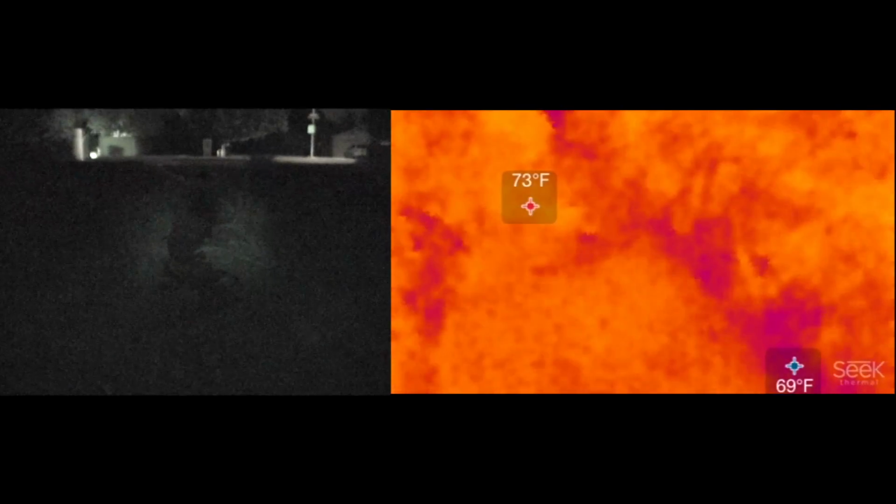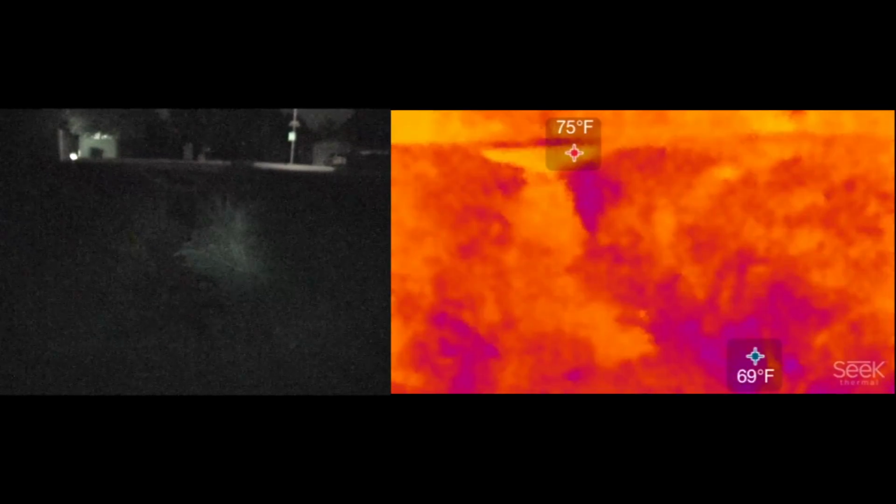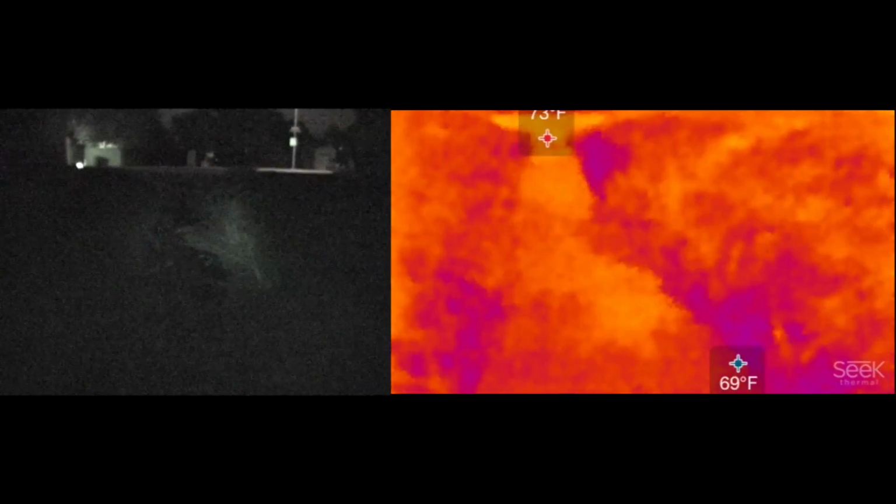So this is water coming down the ditch. It's actually no cooler than the ground around it. The ground's actually a little cooler. Fish jumping like another block up. Let's go see the fish jumping.